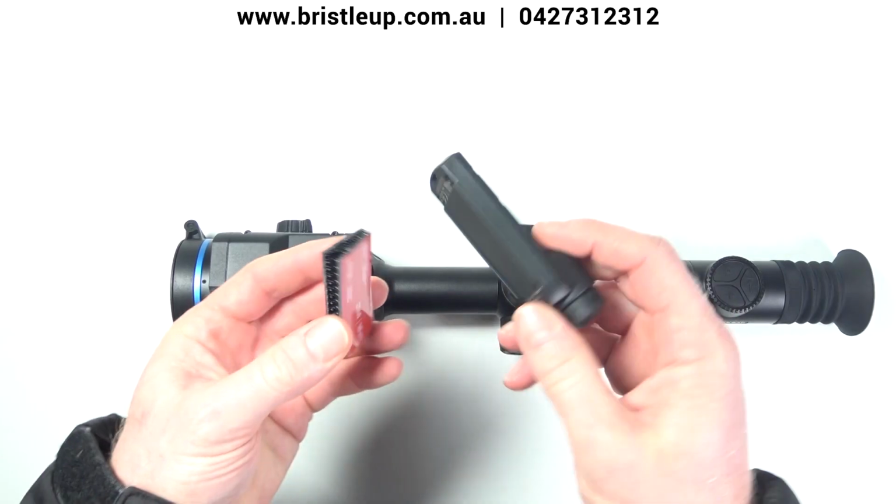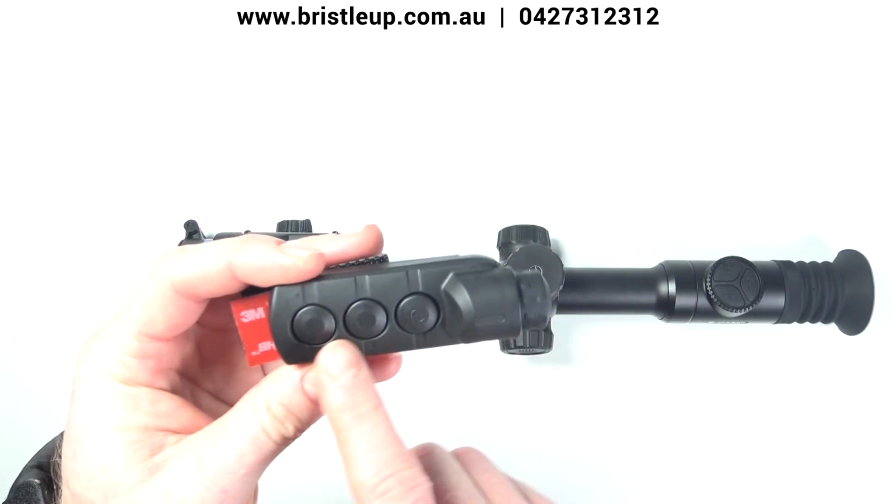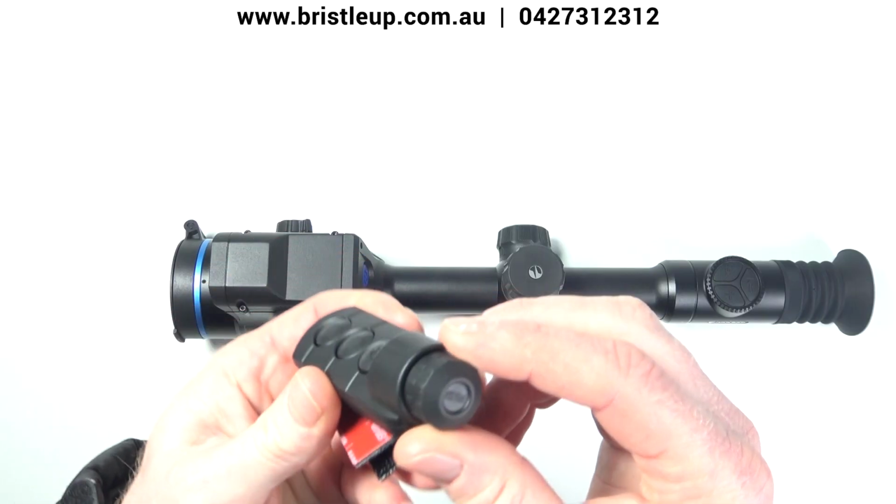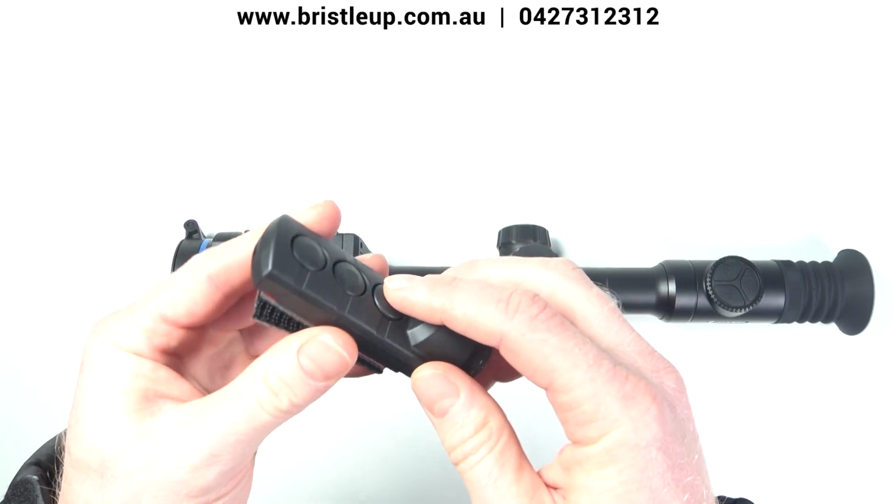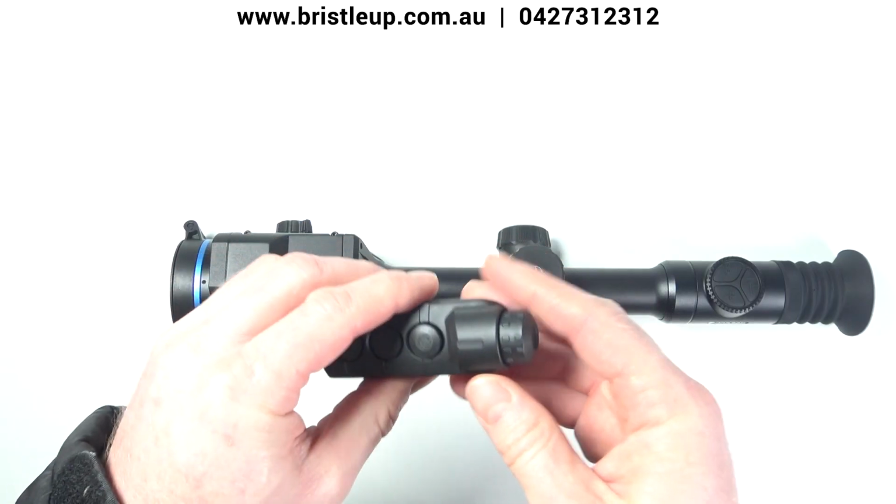Now, as discussed earlier, you do get a remote control, a wireless remote control, which gives you access to the most important functions. So to allow you to use it, and you've got your little scroll wheel there and button. So it pretty much allows you to use the device from this remote, which is awesome.